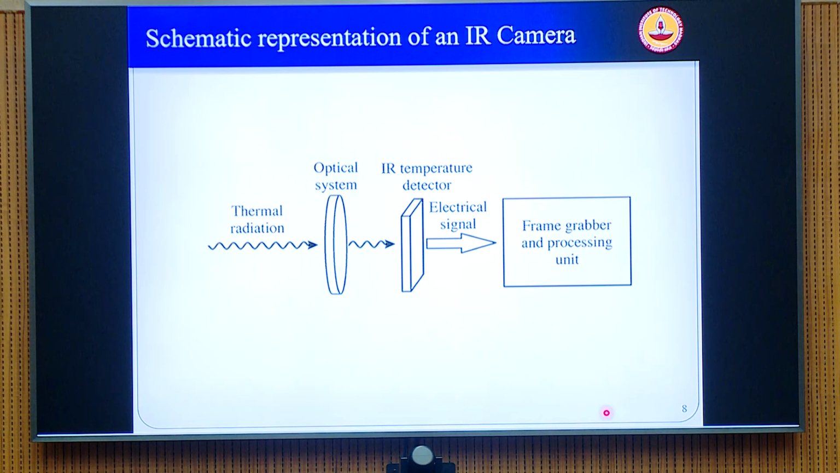The schematic representation of an IR camera is basically like this, just like any optical CCD camera. Instead of wavelengths coming in the visual band, you have thermal radiation coming in the infrared band, and you need an optical system to bring this in and converge the thermal radiation onto the detector or the sensor.